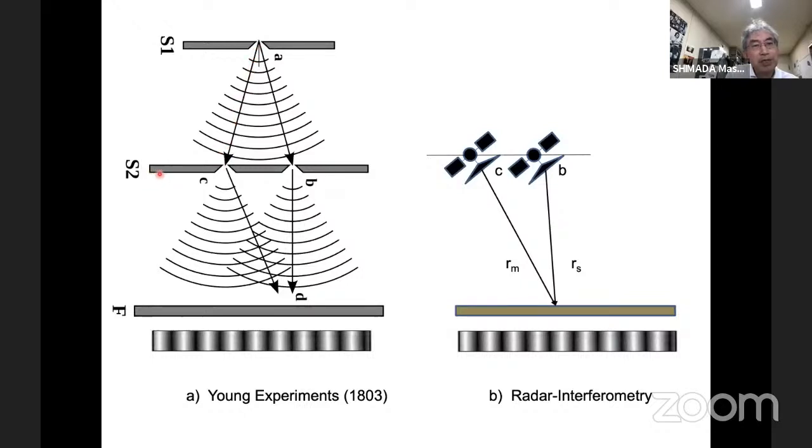And he prepared the second slits here, slit B and C. And the light originated from this point propagates through slit B and slit C. And this generates the wavy pattern, something like that. This frequency depends on the distance between here, and also the distance from screen 2 to the final screen. This is Young's experiment, 1803.